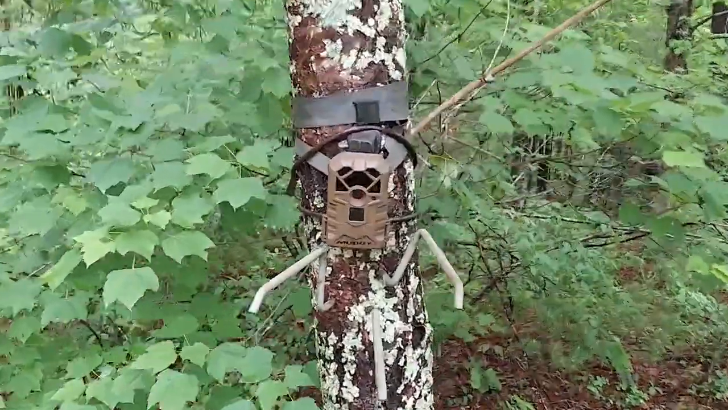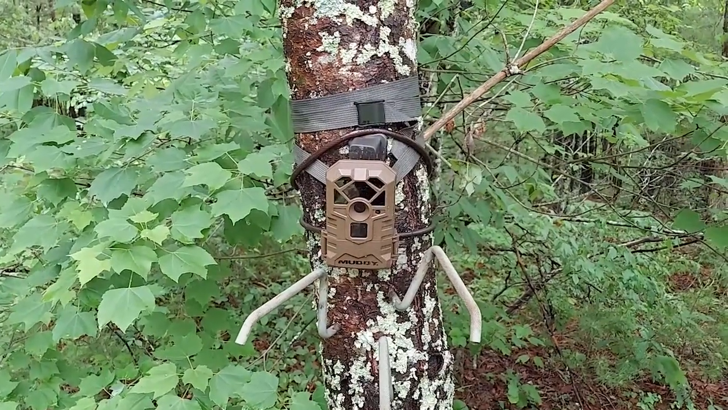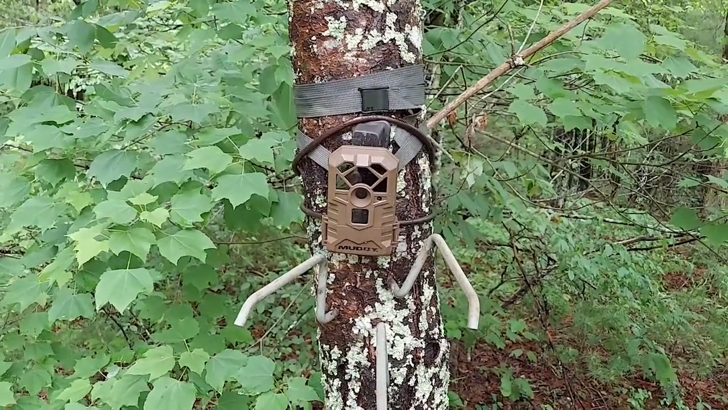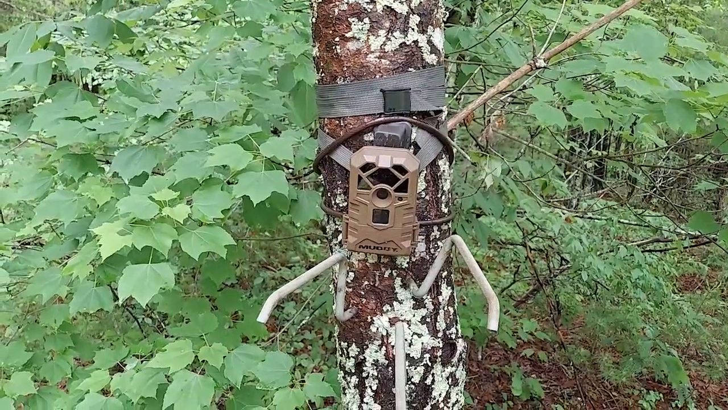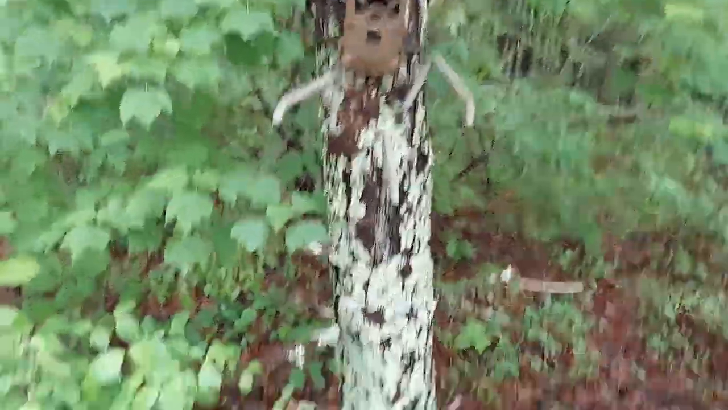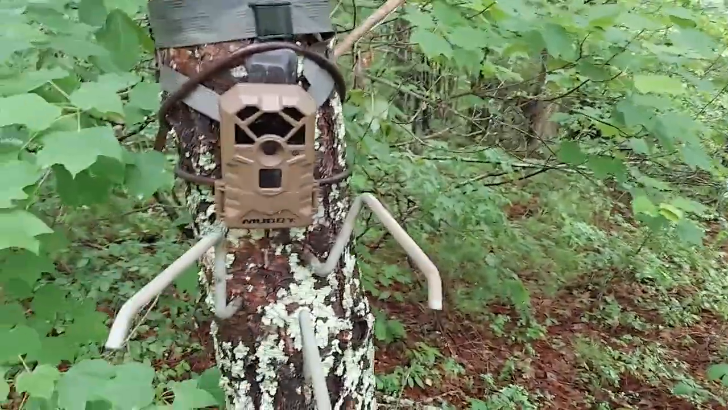I don't generally put cheap cameras on private property, but I was kind of demoing them because I want to use them on public land starting this upcoming deer season. But these are Muddy brand cameras. They only cost $29.99. I've got, I believe, 7 of them here. So a lot of people ask me why I put this on a lot of my cameras, and the reason is bears. Bear will come in from the bottom here and want to sniff. They're very curious. They want to sniff and nudge and put their mouth on your cameras.